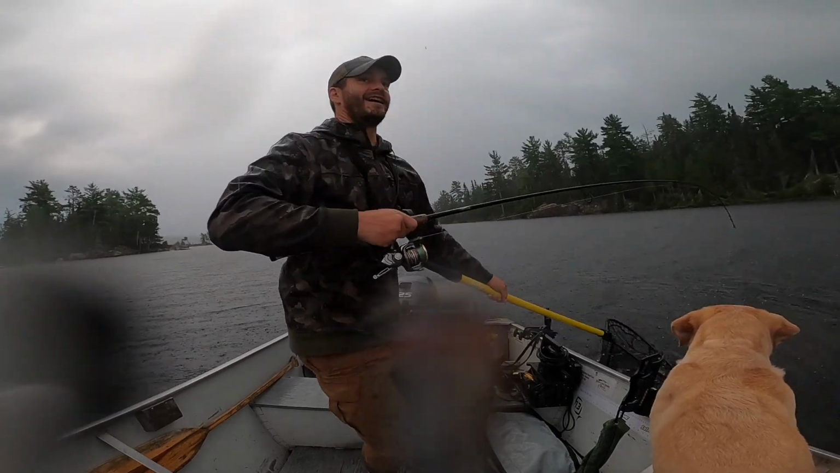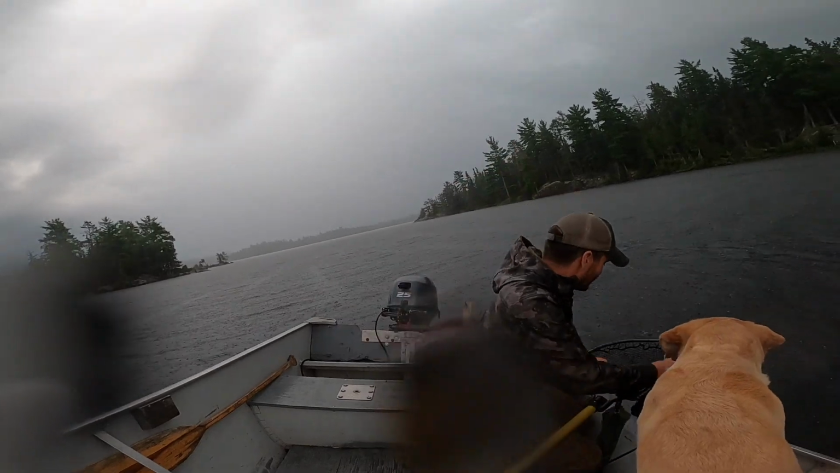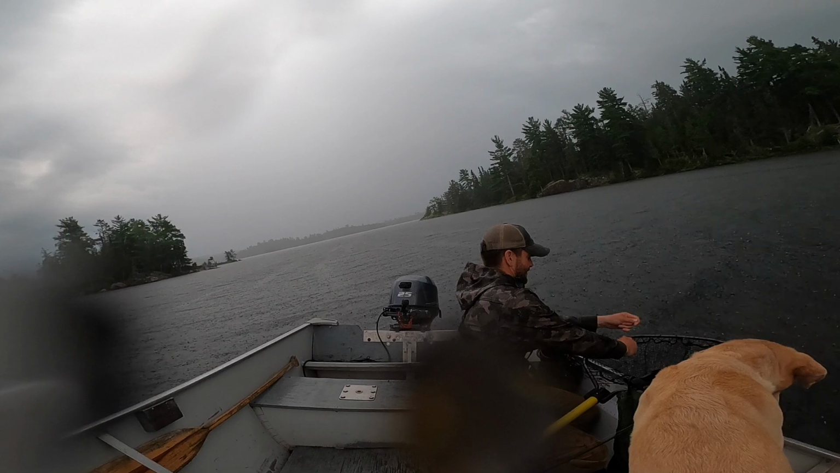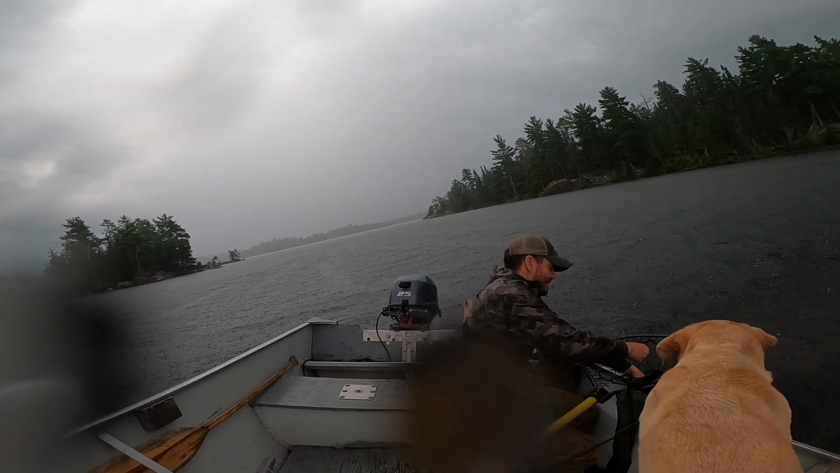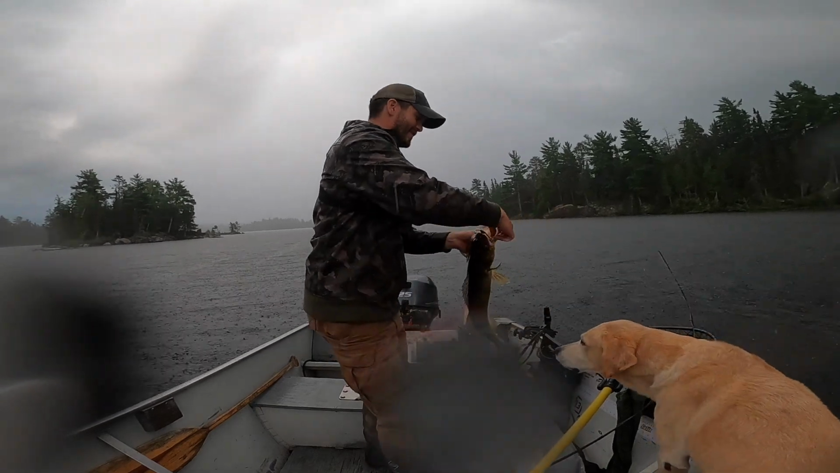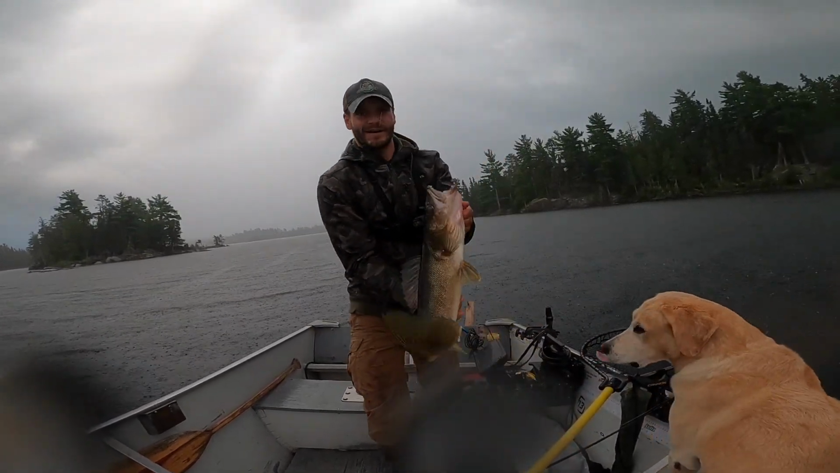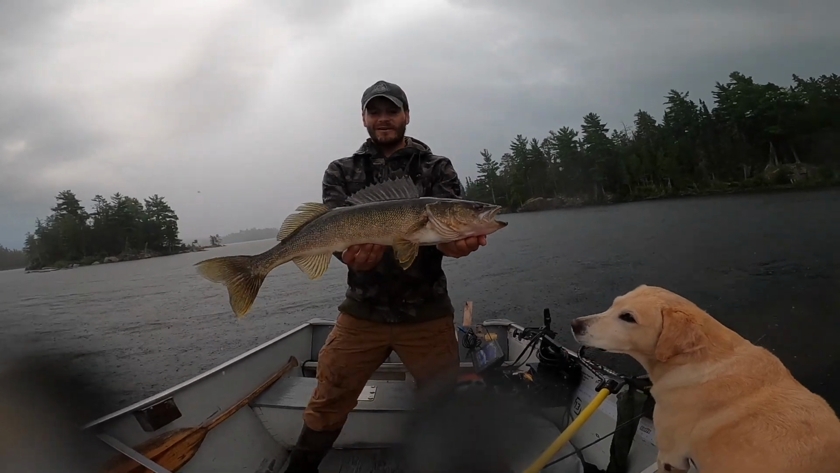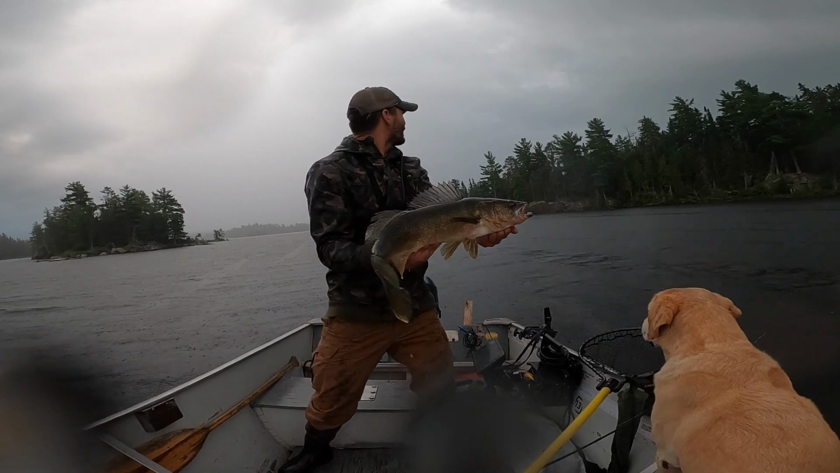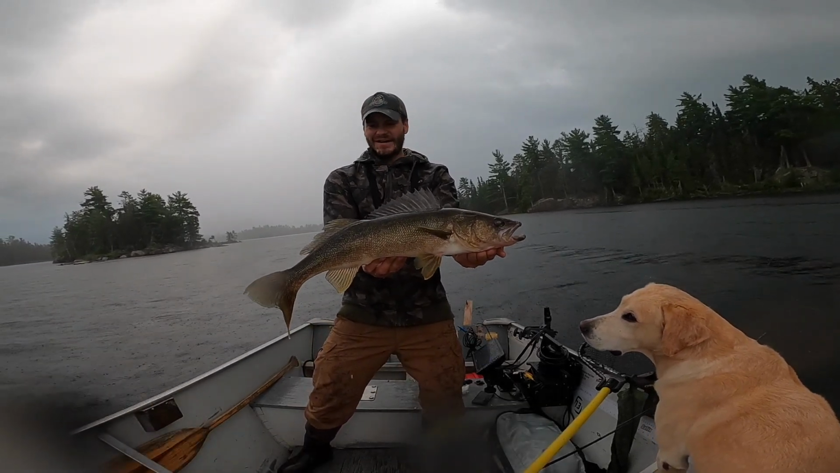And I think this is going to be the last fish of the evening for me. It's been a good night. Man, it's just thunder starting to roll in. You can hear that there. Look at that. Another nice walleye. And there we are. Another nice walleye. I'm going to end it on that one tonight. It is just getting nasty out here. We've got thunder rolling in, heavy rain behind me. But yeah, check that out.